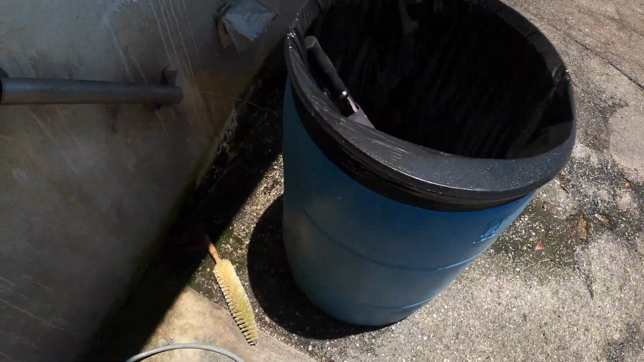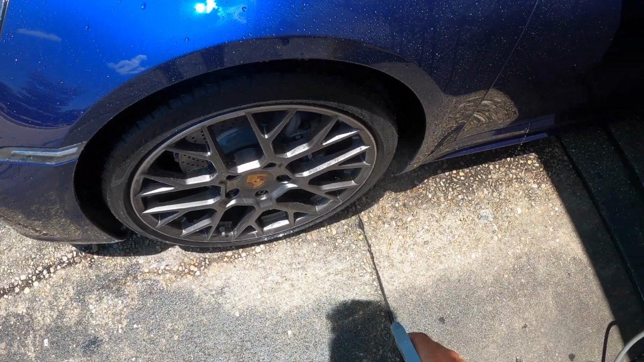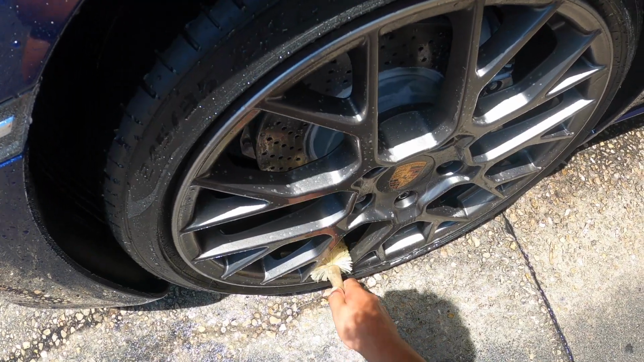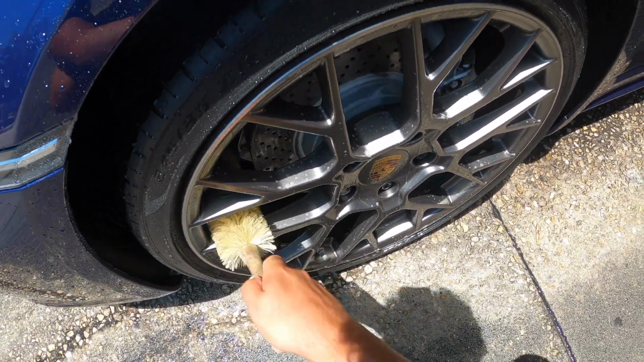Take our acid and spray these rims down. Clean inside of the barrels a little.